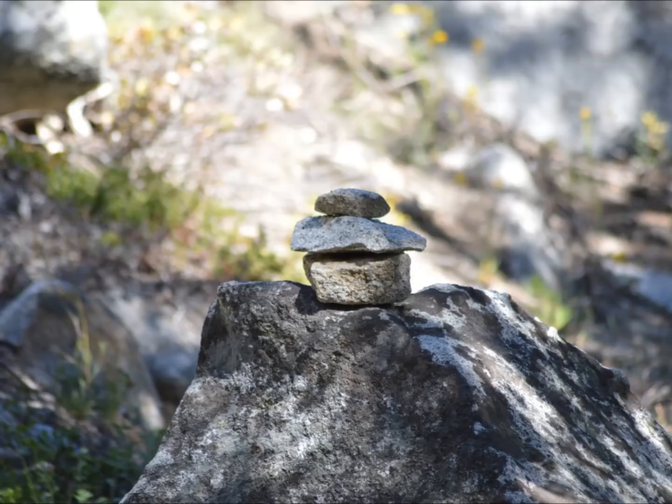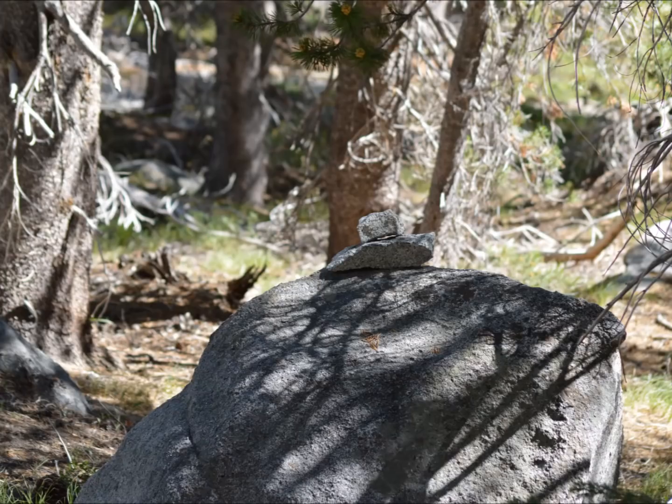At first we didn't think much about it. However, on the following June, when I came to check on the cameras, I discovered numerous rock stacks positioned just outside of the camera's view.